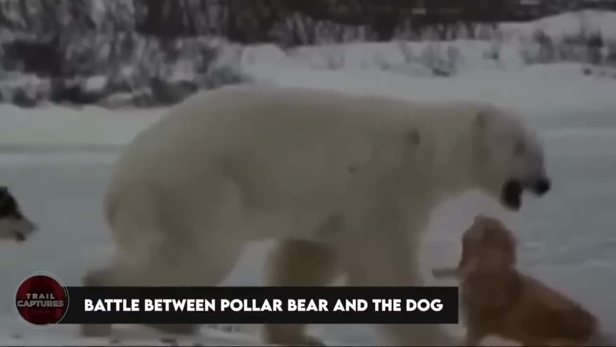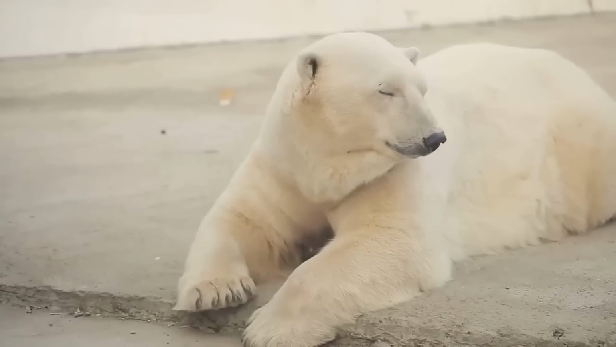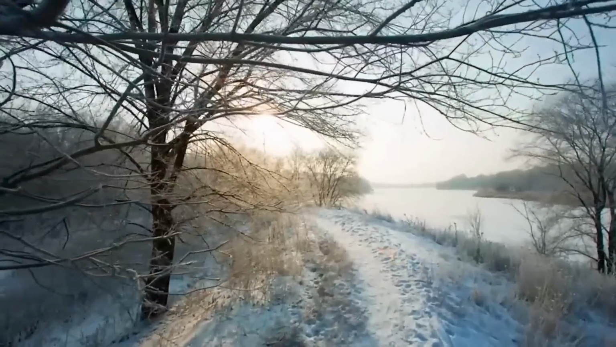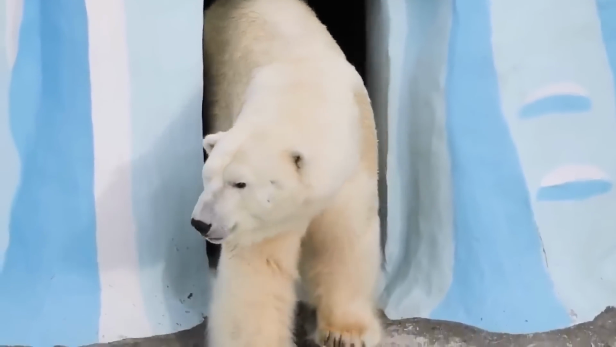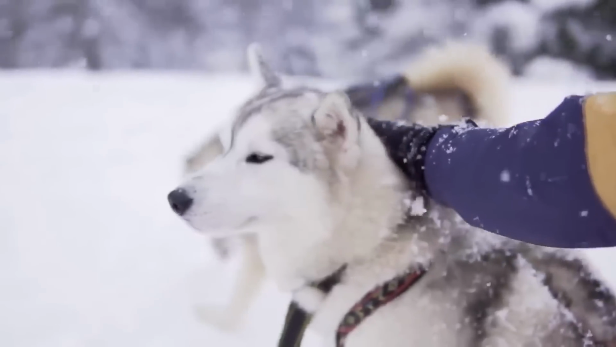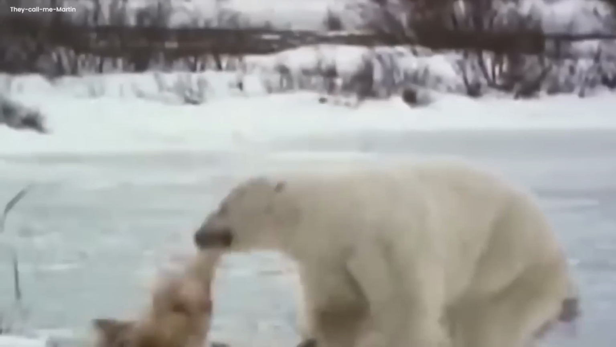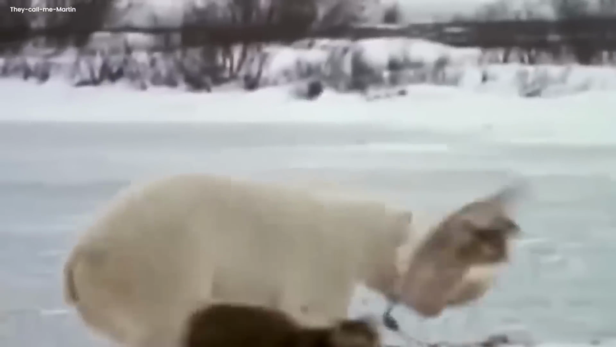Battle between polar bear and the dog. In the icy forest of the far north, a fierce battle unfolded between a polar bear and a husky doggy. The forest was silent, except for the soft crunch of snow under their paws. The polar bear, massive and white as the snow itself, stood like a frozen mountain, its muscles tightened. On the other side, the husky, with its polished and graceful frame, barked bravely, ready to defend its home. The bear swiped its powerful paw at the husky, but the doggy was quick and danced out of the way. The husky nipped at the bear's heels, trying to keep its distance.